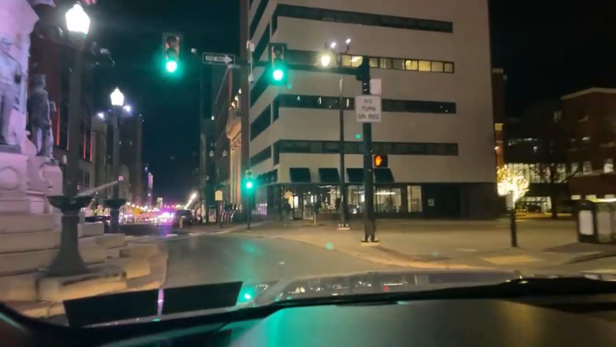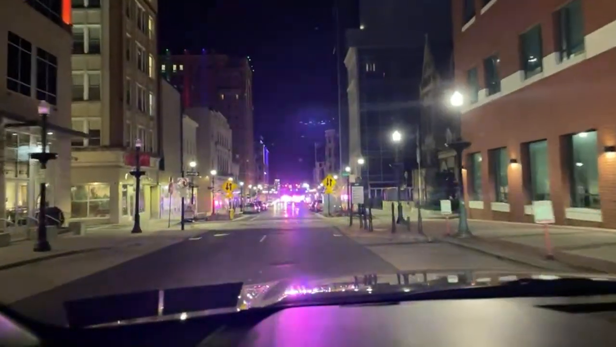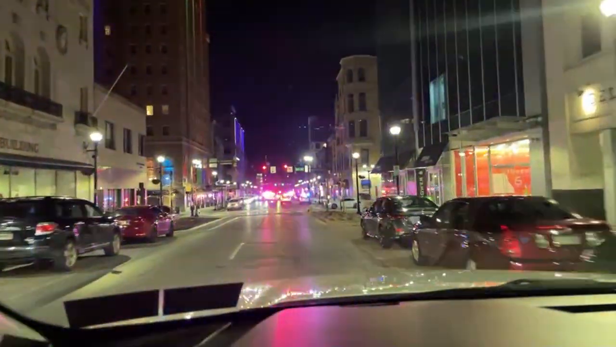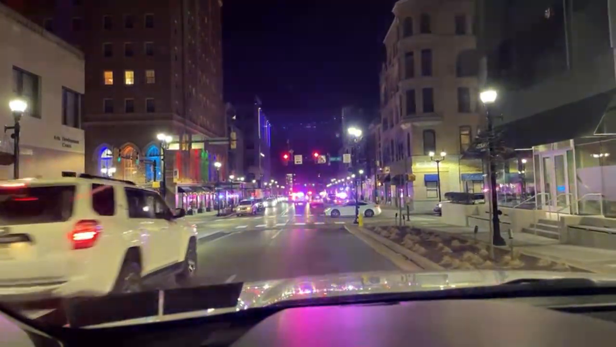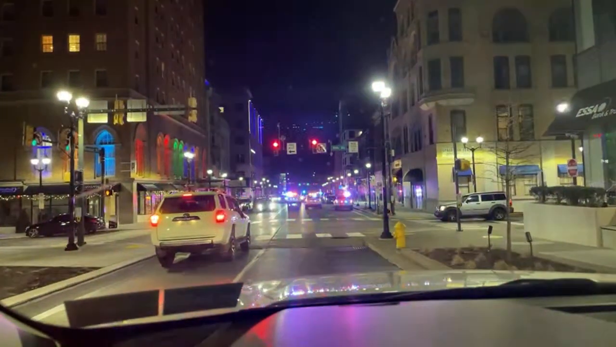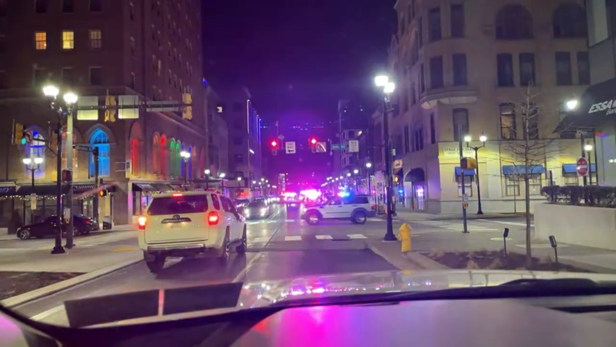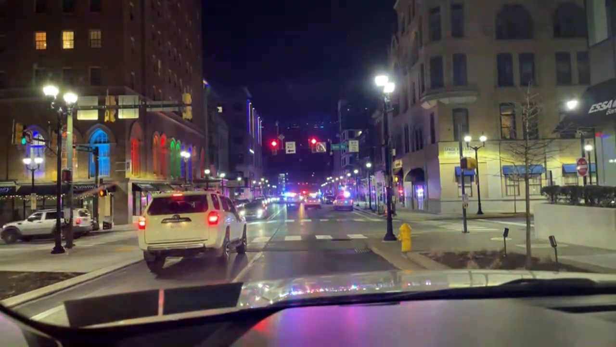Oh, the whole street's covered. Whoa, there's something big going on here. We are on location. Oh boy, the whole street's blocked, guys. They must be at one of the breweries or the bars over here.